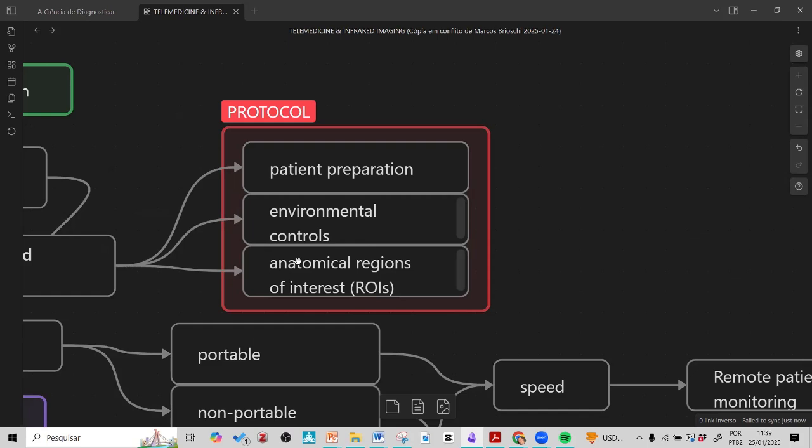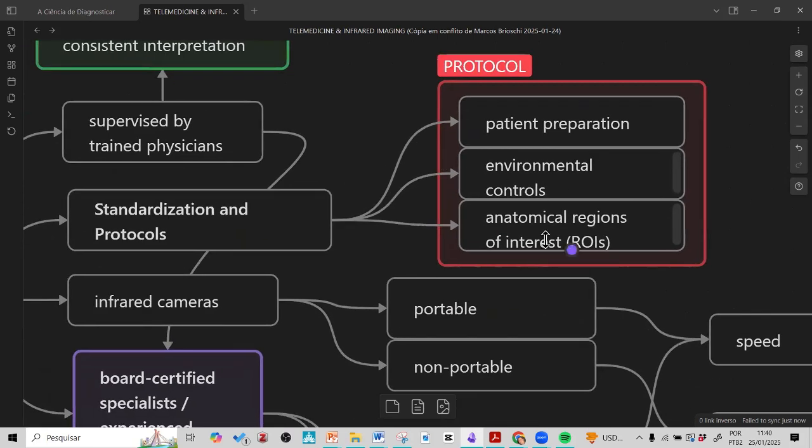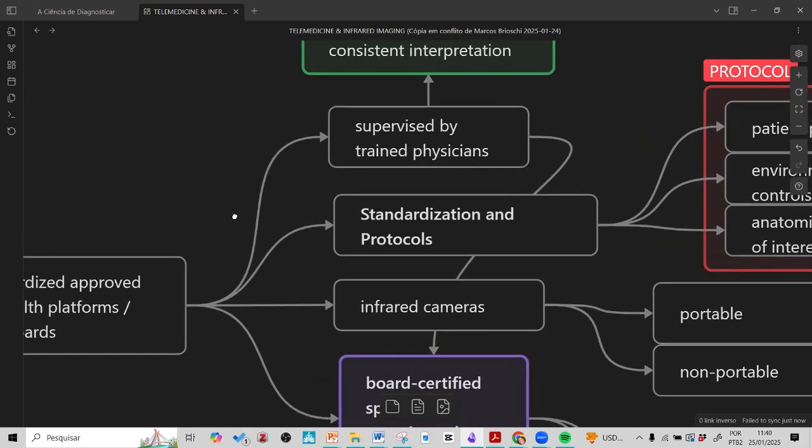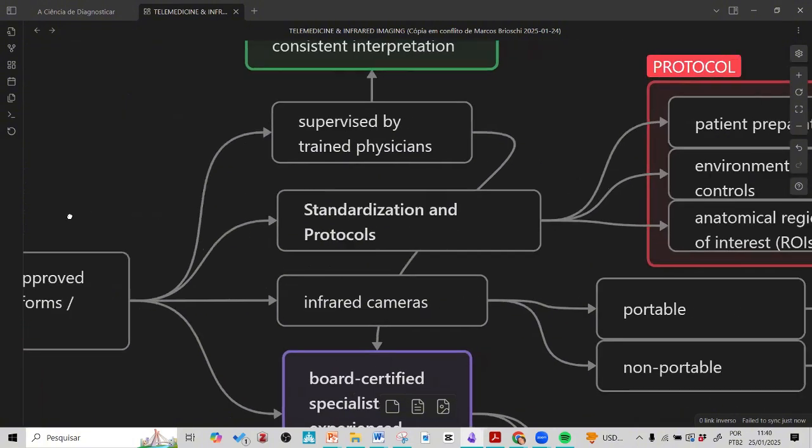T1, C8, most of the time they change the temperature of the breast. But no worry, just to say that we have a protocol for that. And also we have a solution that I will explain in the next minutes, how to solve this problem. Okay, protocols are important for telemedicine platforms.